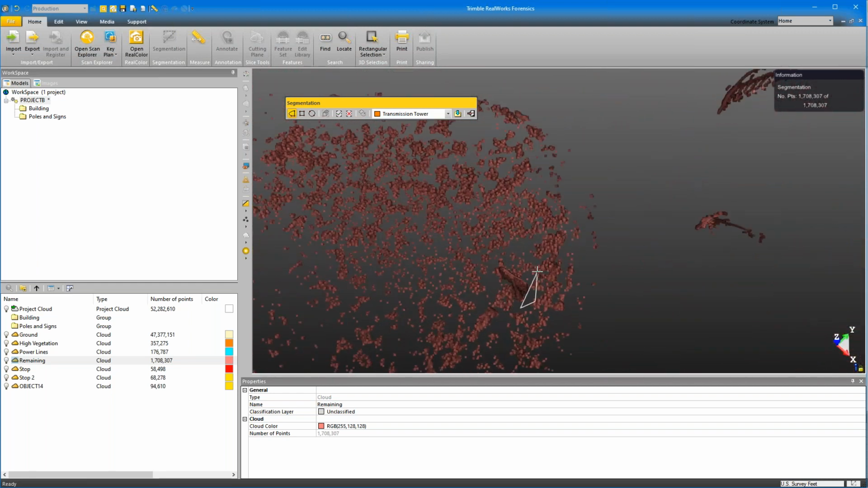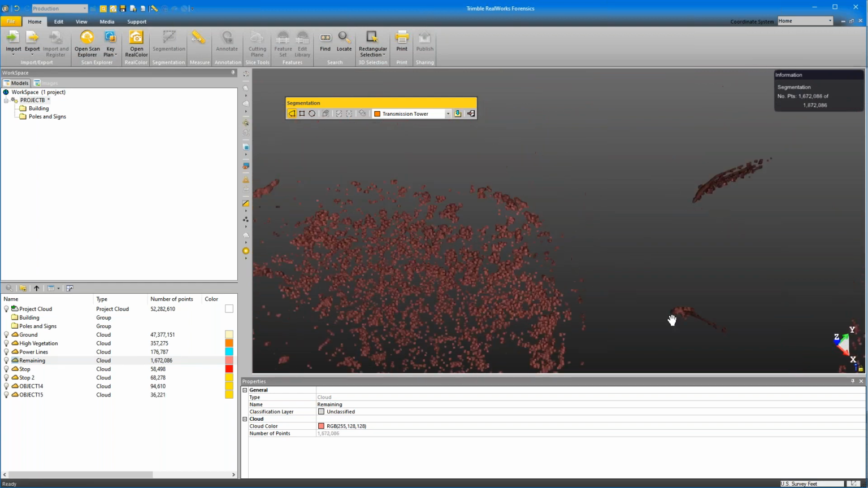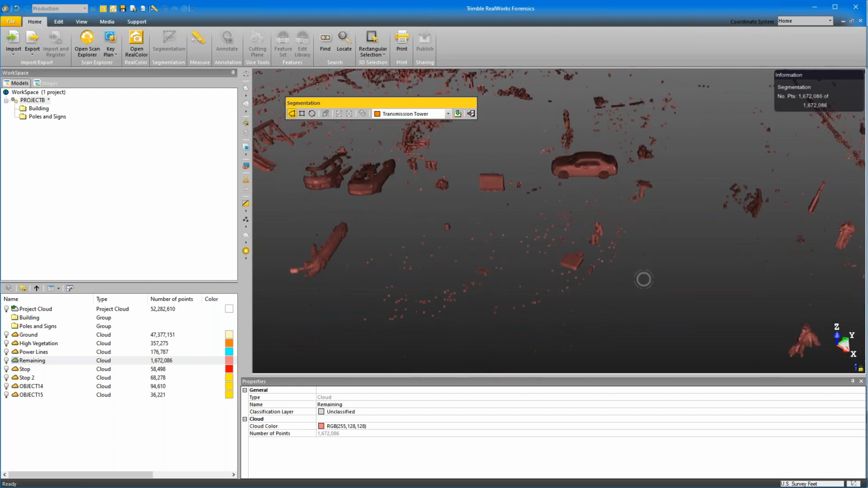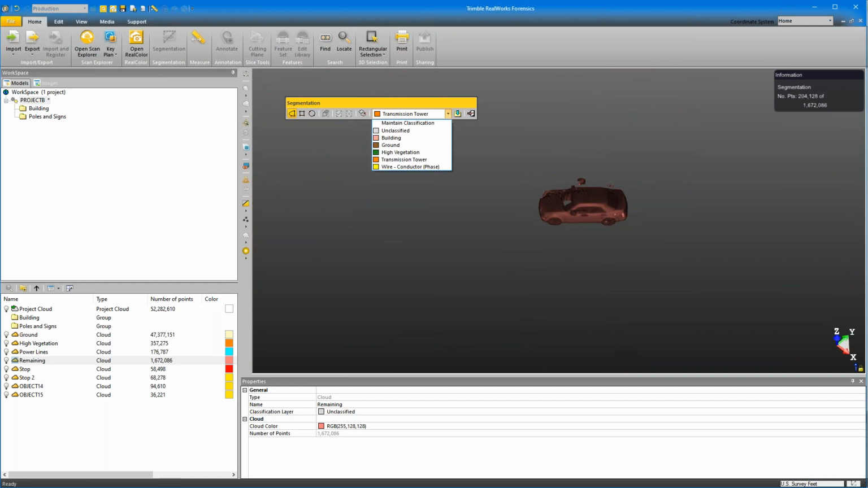So I'm going to click around and segment that out. That's also a sign. I'll create that cloud, and I'll just walk through here finding things that matter to me. And this car matters. And I'm going to leave this as unclassified just because it doesn't really fit any of my classifications.